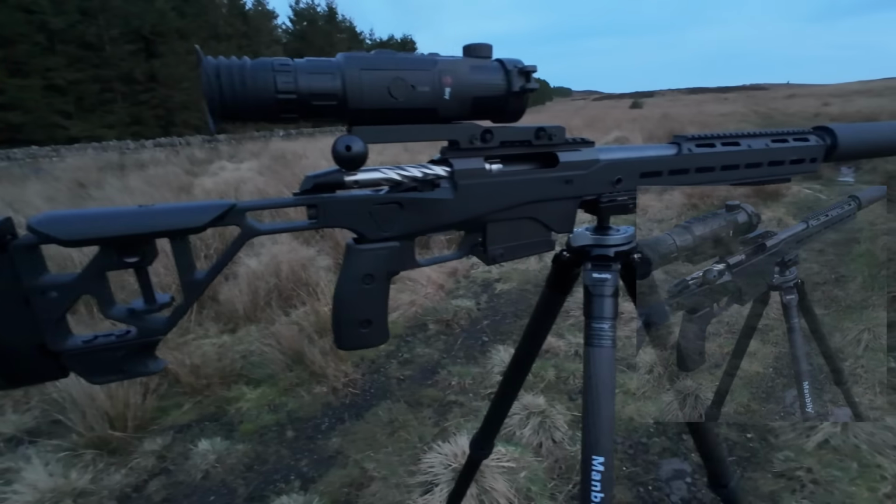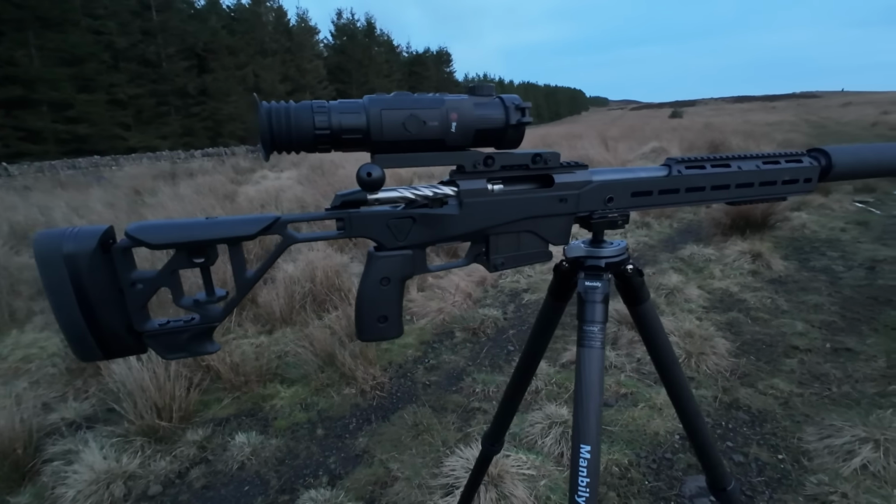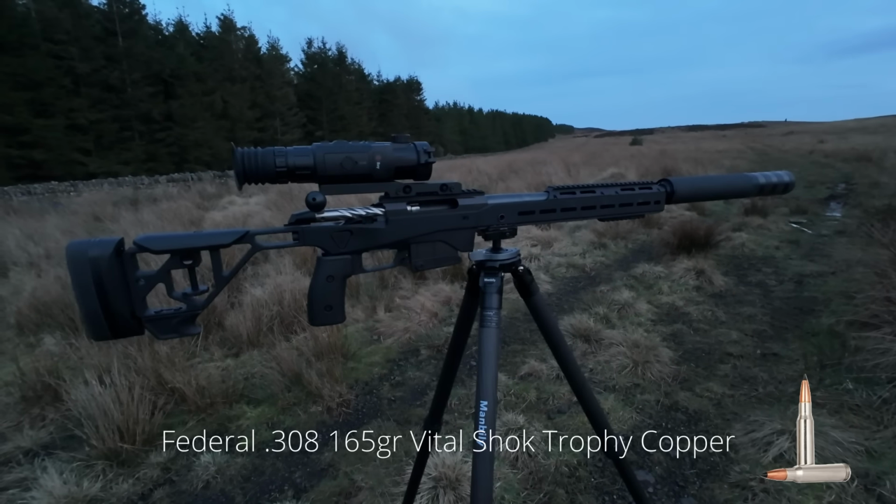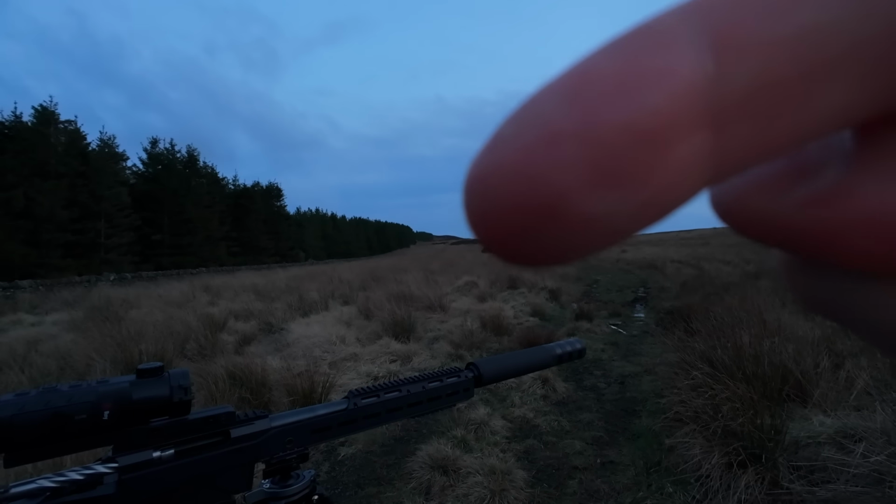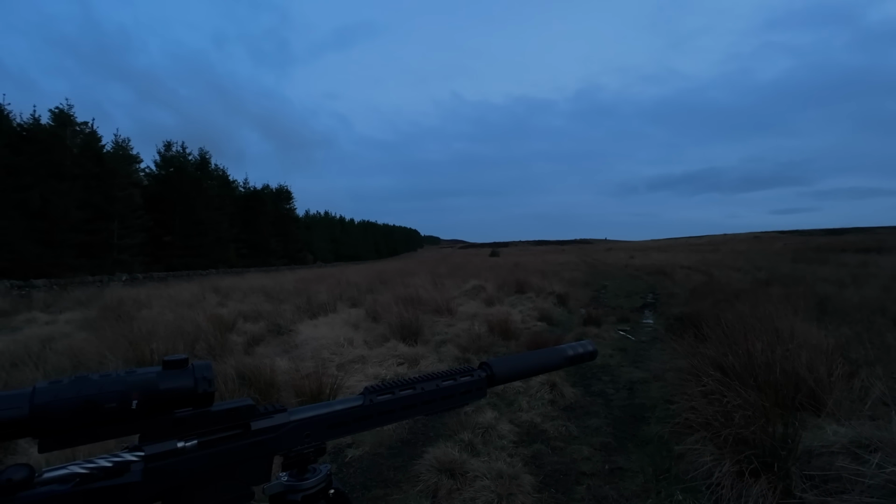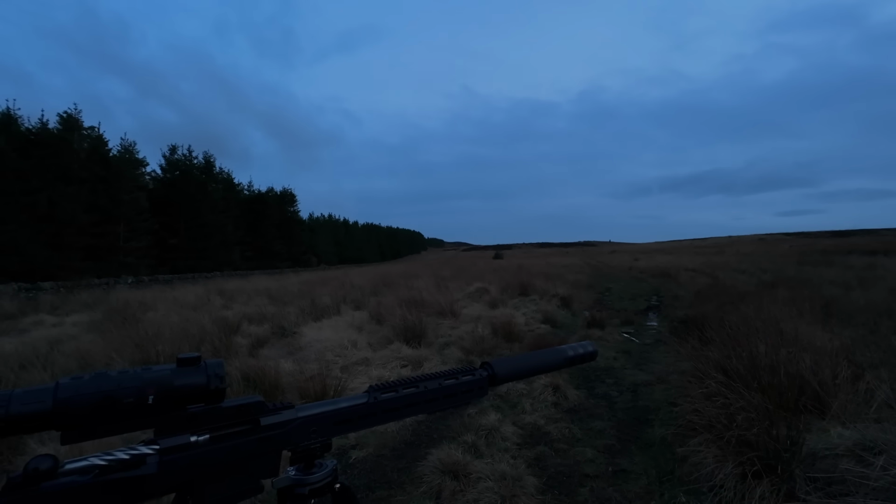But yeah, it's a nice rifle. 10 round magazine. I'm using copper ammunition tonight, Federal copper. That's worked well for me. In fact, if I can just point onto that ridge line there, just below there, I shot a fox out the truck window on one of my previous videos. No problem at all while it was going up that little bit of a track.